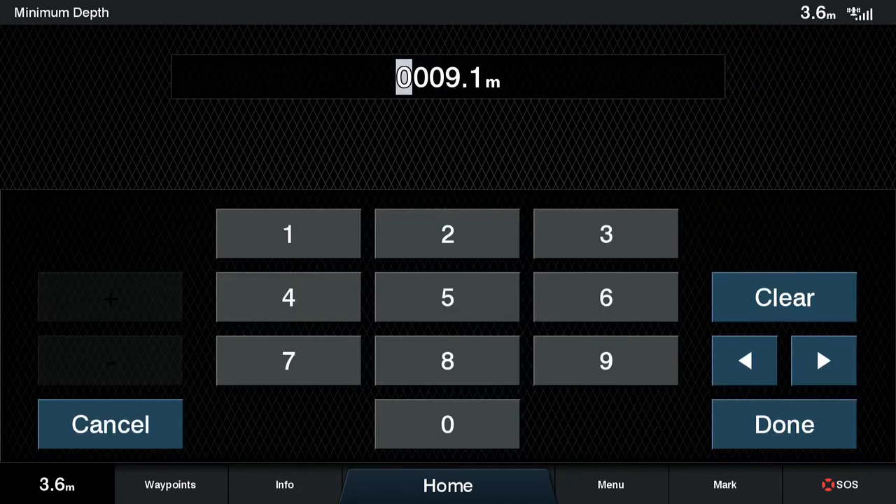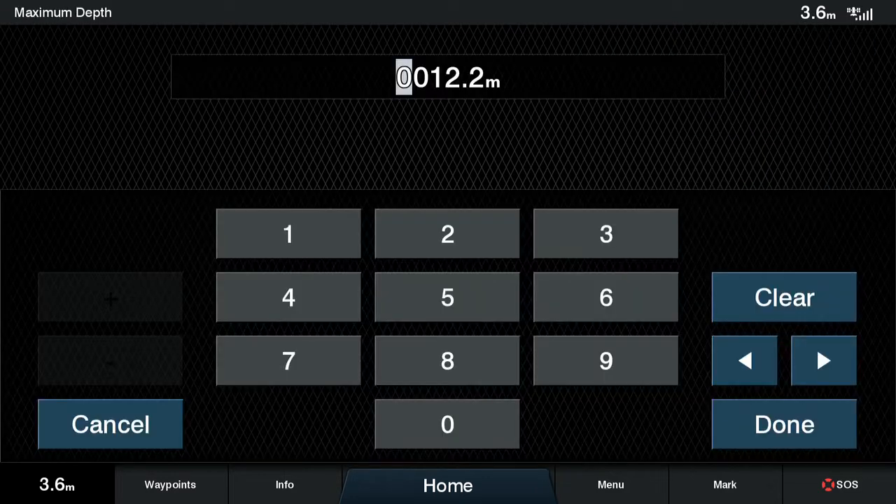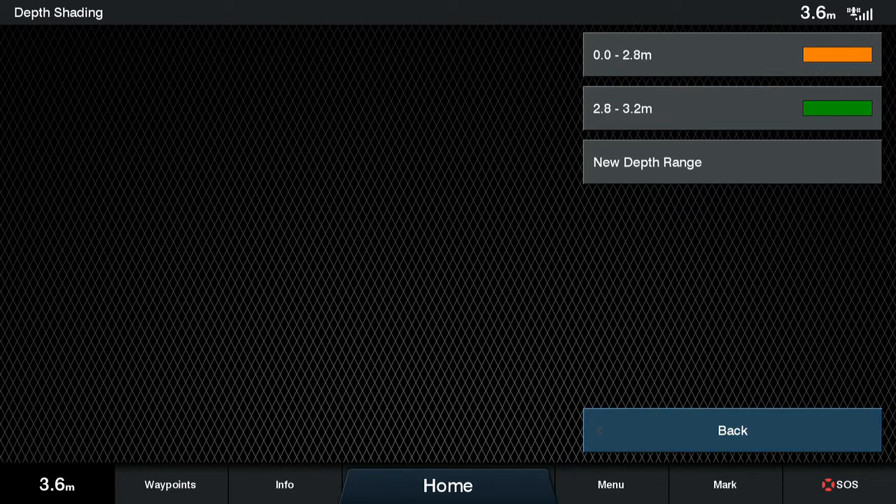And then now I'm setting up the actual trolling depth range, starting from 2.8 meters up to 3.2 meters. This one is in green because it makes sense to have your boat on a green area on the map. That makes it easy to follow. That's it. So we have now two ranges.